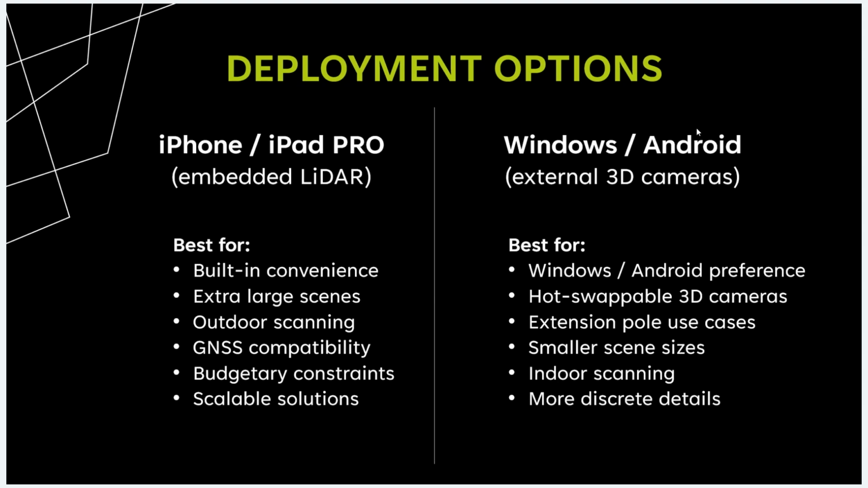So first and foremost, again, an obvious one, that would be if you have a Windows or Android preference or a necessity. So whether that's just a requirement of your organization, a personal preference, or if you just simply already have a fleet of rugged Windows PCs or tablet PCs, I should say, and you want to turn those into 3D scanning kits, we have the tools you need to do so. So all the options at your disposal here.